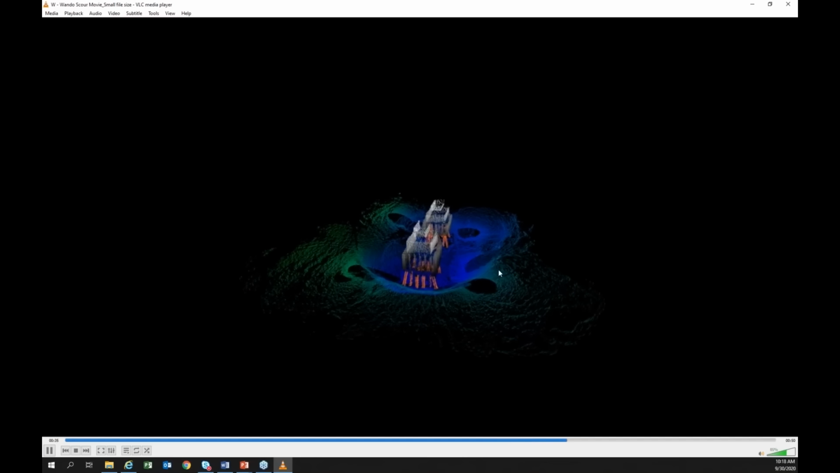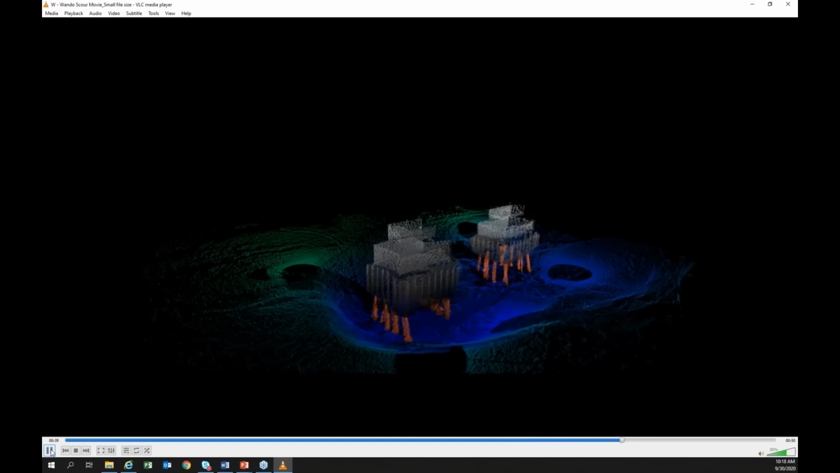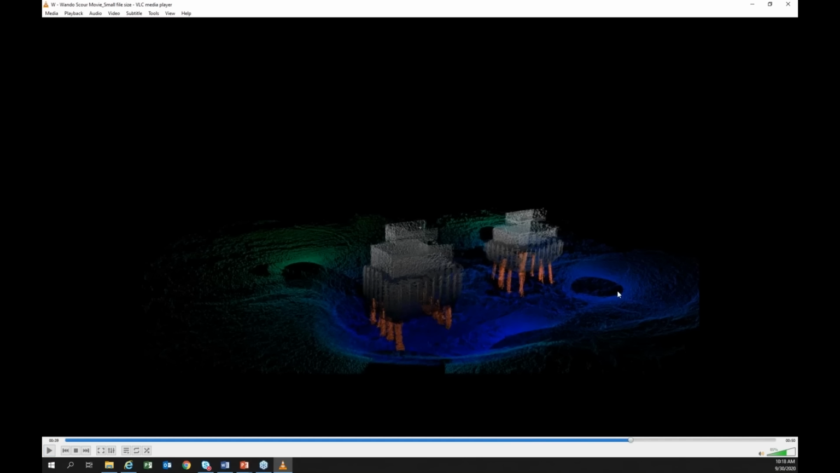So the nice thing, as I mentioned before, about the perspective of this system, I believe this was collected with a tripod, or a lower, heavier tripod, and you can see the perspective is collecting data under this undercut, under the structure itself.